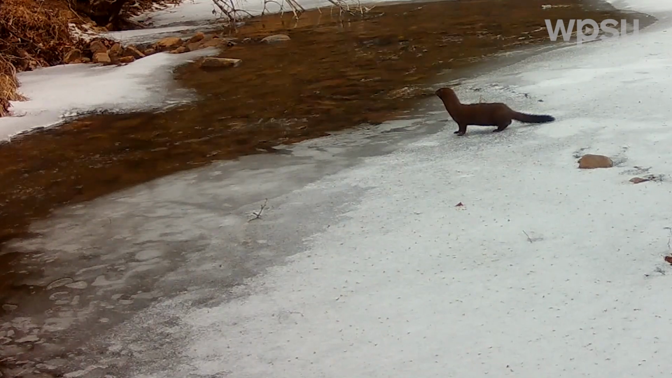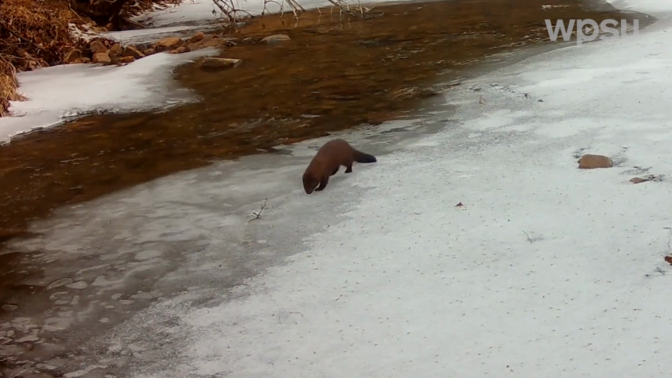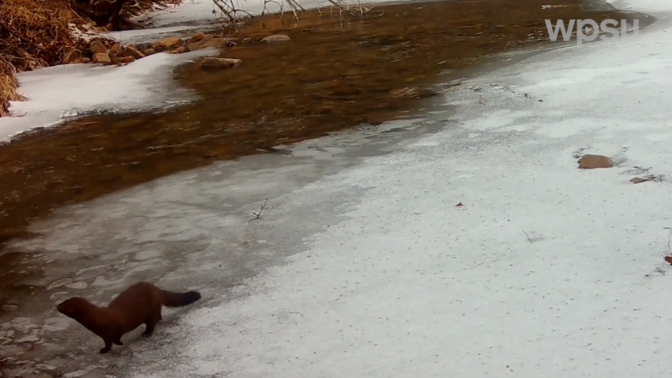Once a bit of that ice thawed, we were able to see this mink in the same spot surveying the creek and searching across the bank for any little morsels it can find along there.